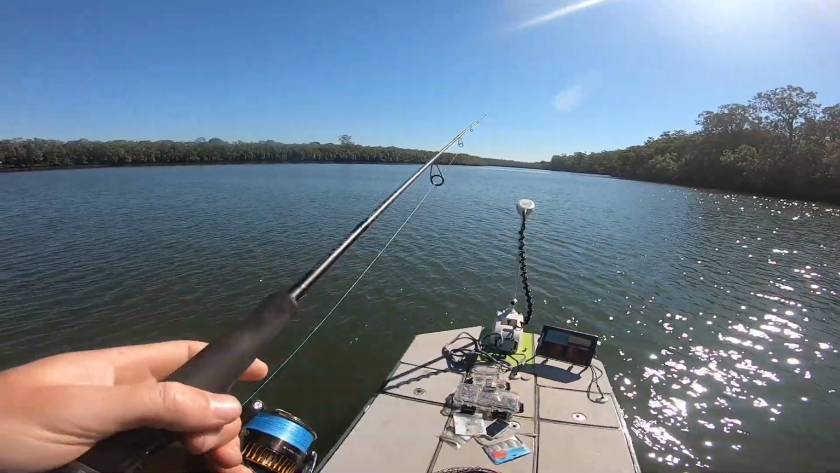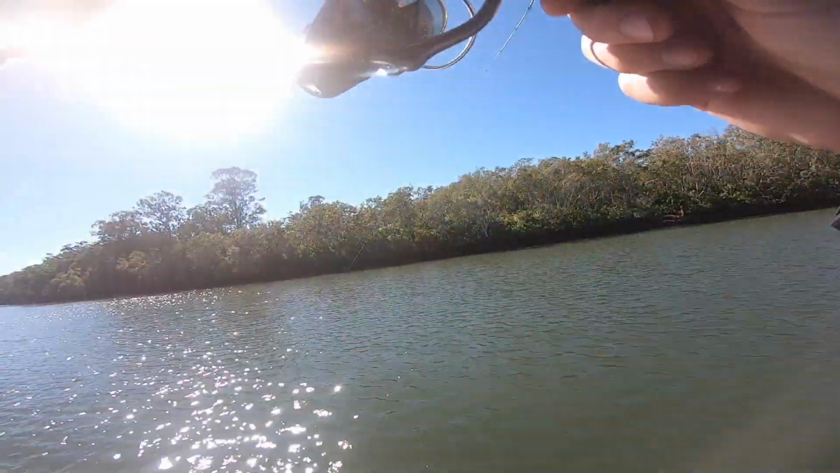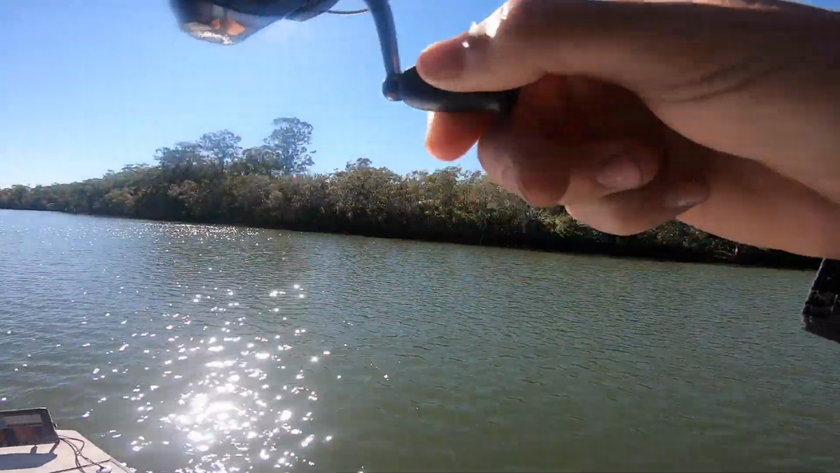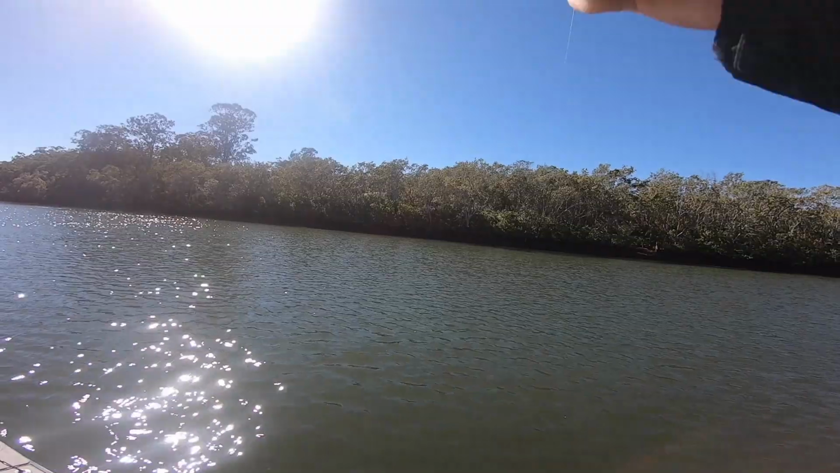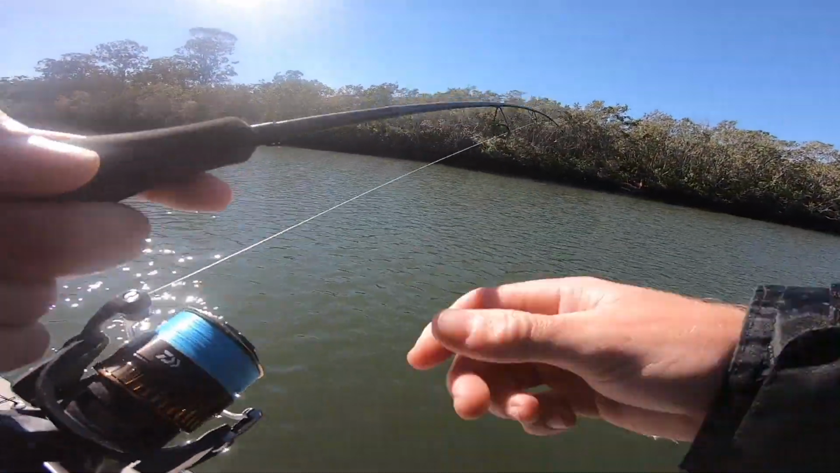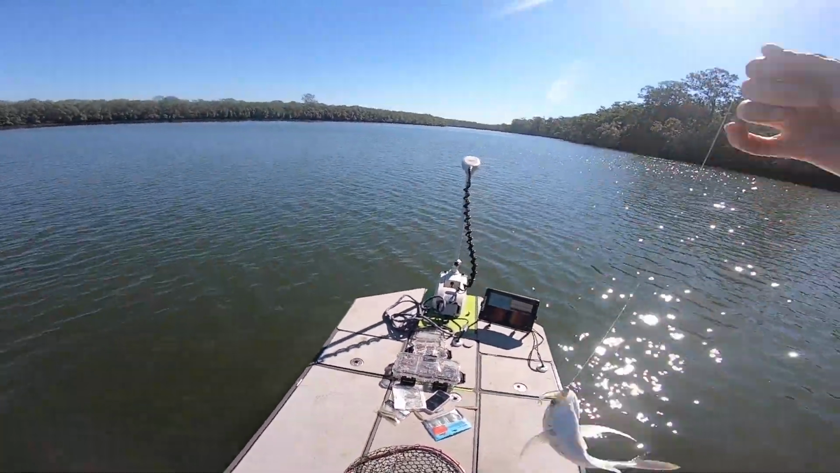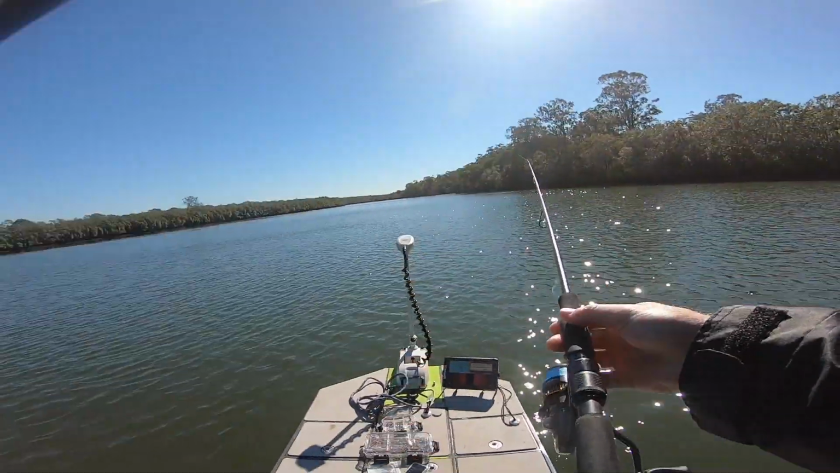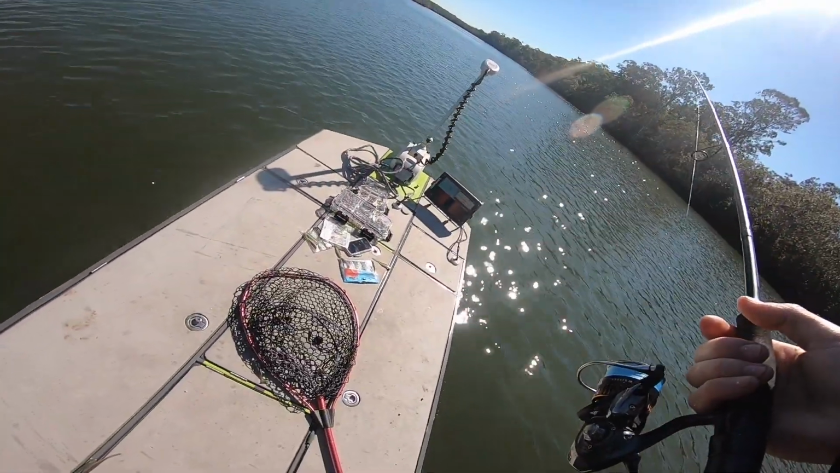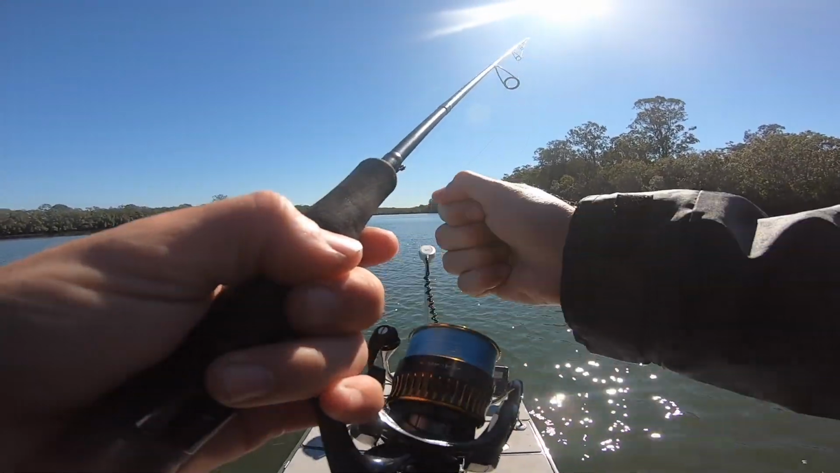There we go. Yep, there we go. Just the slow roll on the bottom. And he picked that up. Oh, another one. There's plenty down there. Just the slow roll on the bottom got that one. I'll try that again. Whip it out and let it sink to the bottom, and then we're just going to try that slow roll.